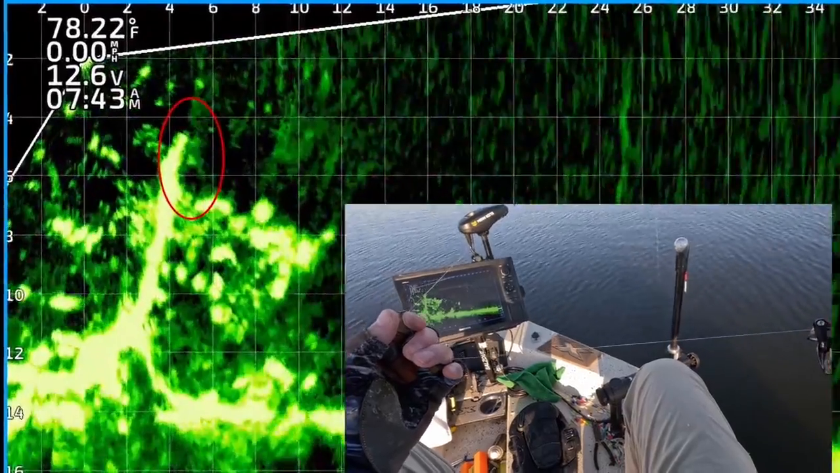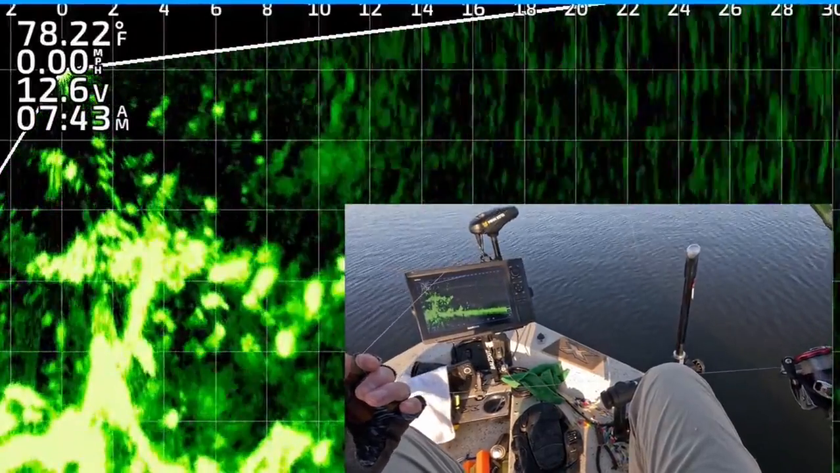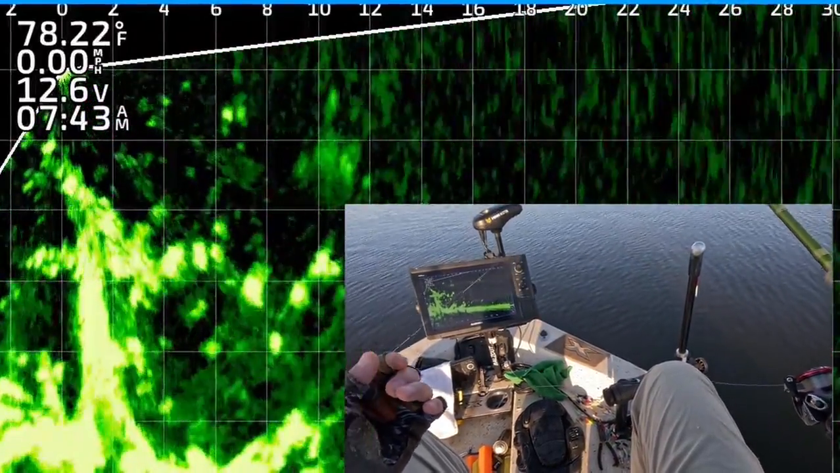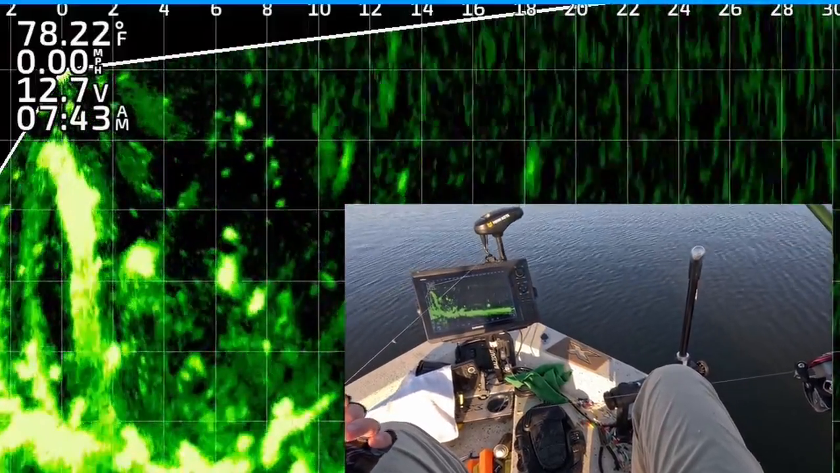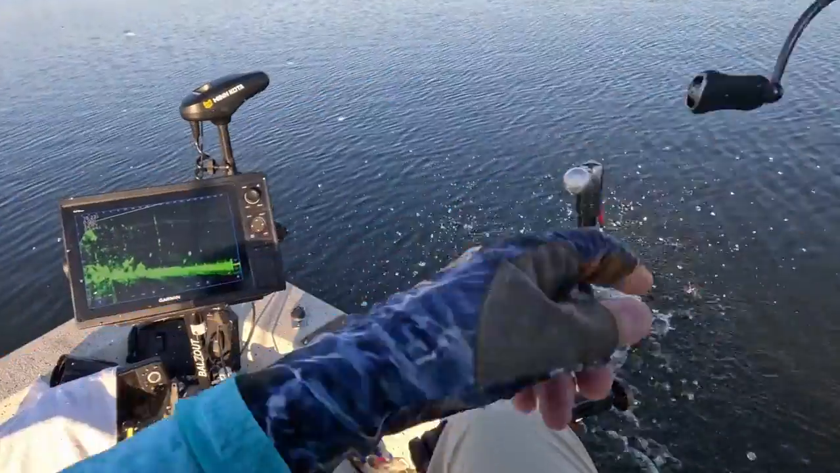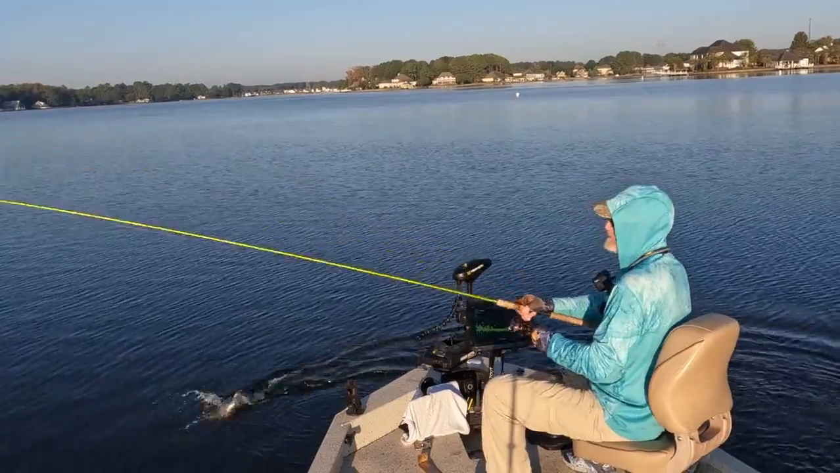It's 2 inches long. You see the weight and jig right under the boat, 6 feet from the boat. It's about 6 or 8 feet deep. The jig and weight are kind of right on top of a couple nice looking crappie. One of them's looking at it right there. Boom, he hit it. There's one, 744. He couldn't resist it. Had to eat it.